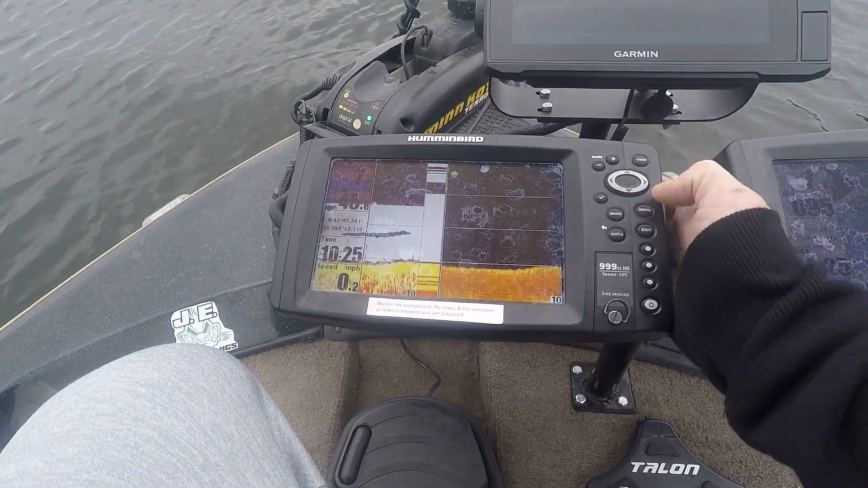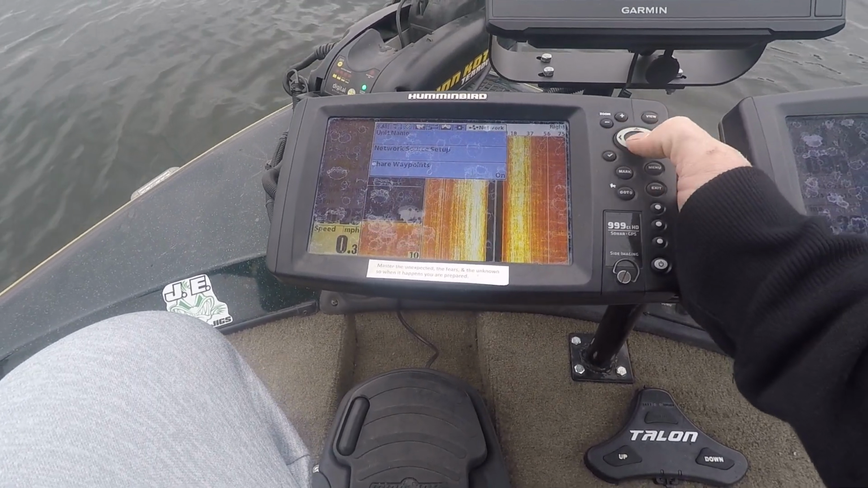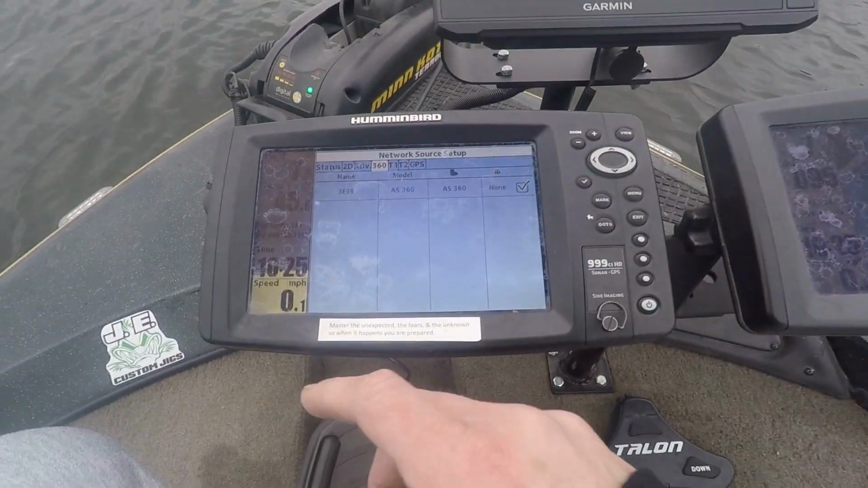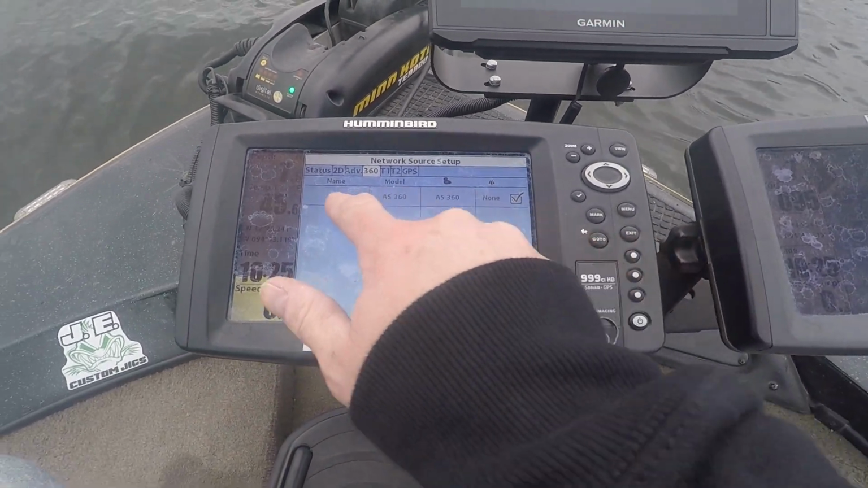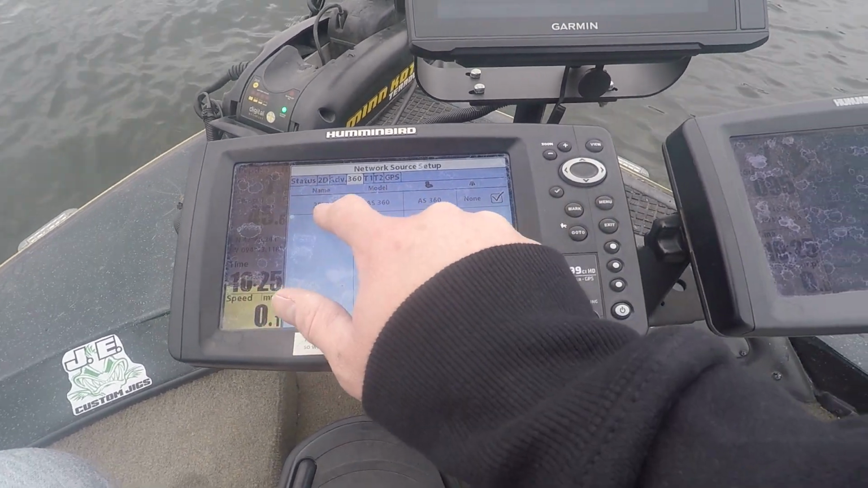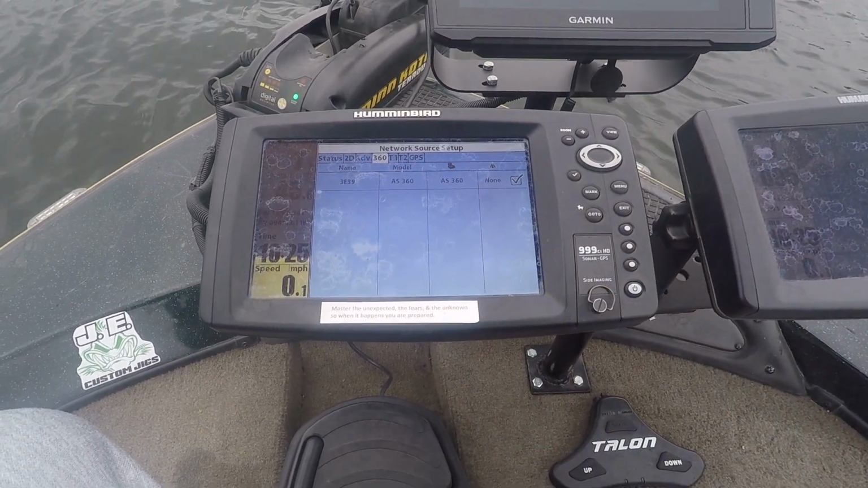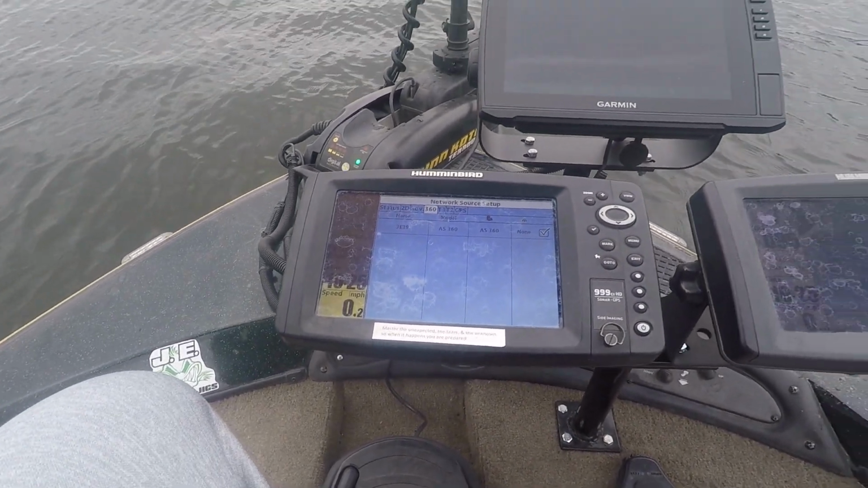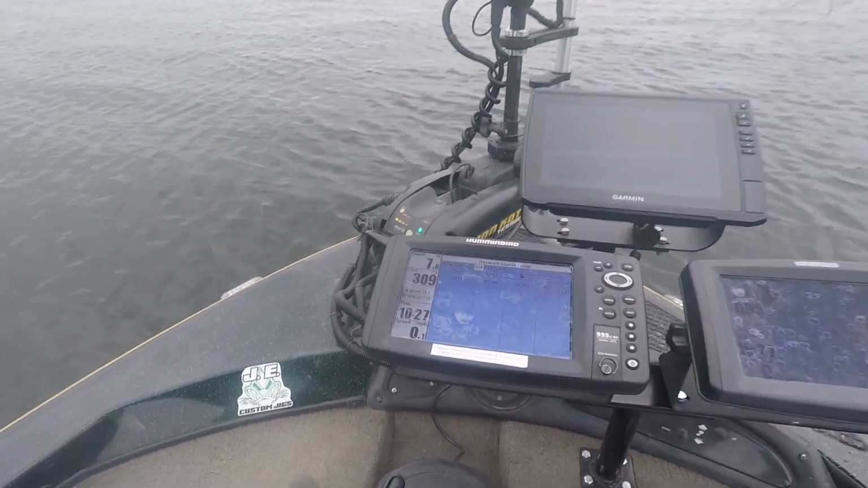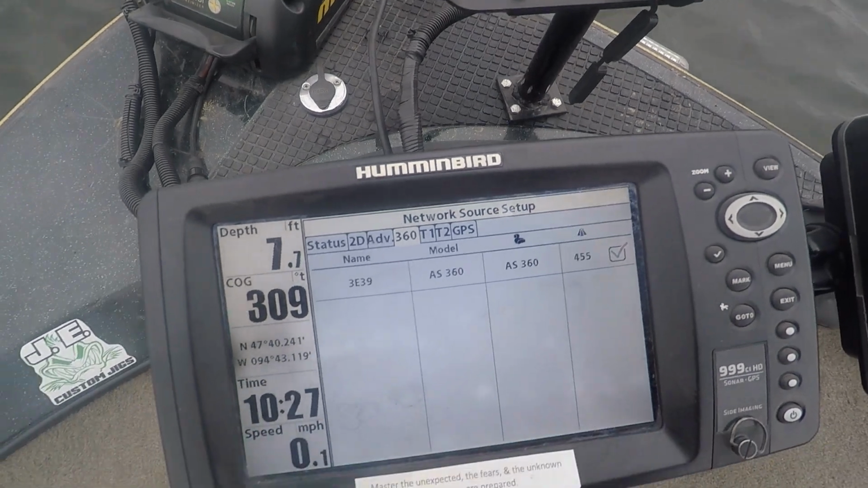So I'm gonna check it. So on these units, when it's there, but it's not running, it's grayed out, it'll get bold when it's reading it, when it's powered. So just gotta wait for that to turn on, and we'll run the 360. We'll take a look at things. Okay, so you can see it's bold. So we're ready to go.